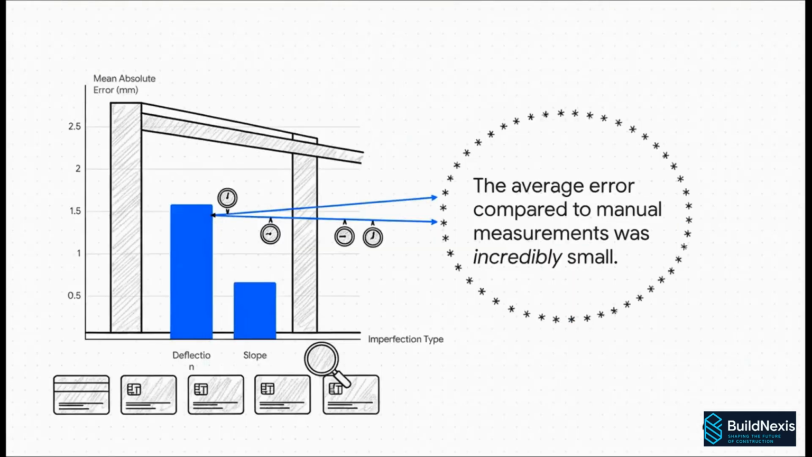And the results were, frankly, stunning. When they compared the automated measurements to really careful manual ones, the average error for spotting sag was just 1.59 millimeters. Now, to put that in perspective for you, that is literally thinner than a credit card. This isn't just a ballpark estimate. We're talking about incredible precision.